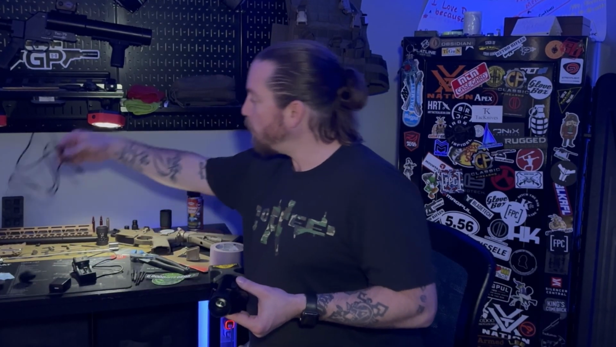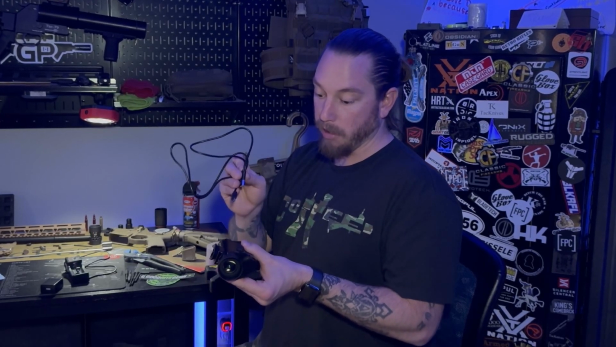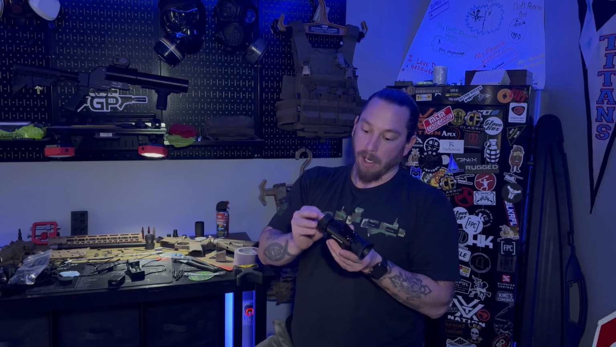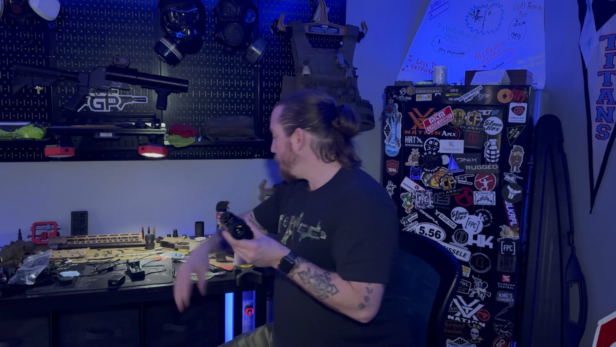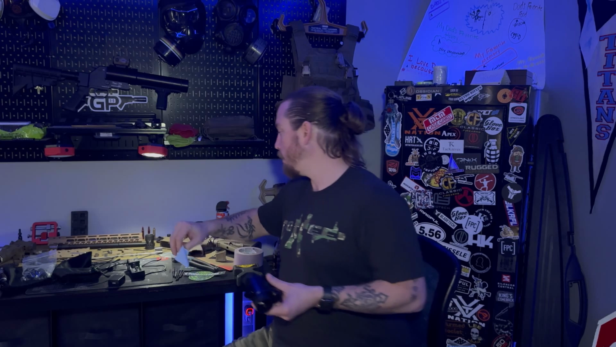And then it does come with another plug-in to be able to plug straight into this to charge it without taking your battery out. It does come with a little rubber cover to pop over this if you want to do that. The monocular itself comes in a nice little baggie with a little lens wipe.